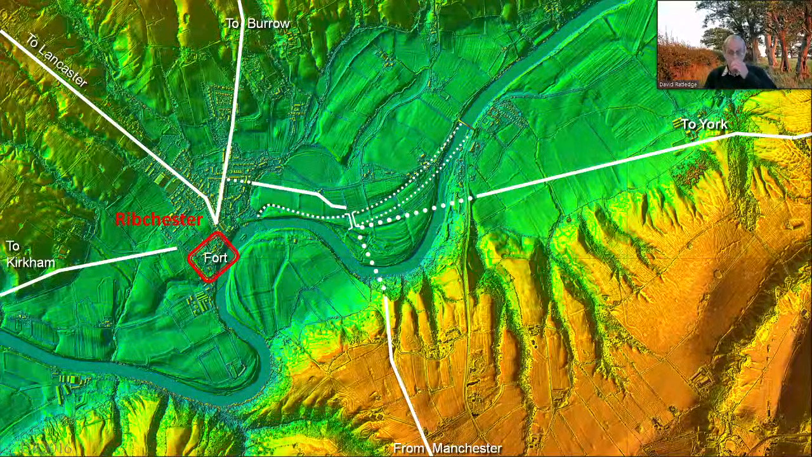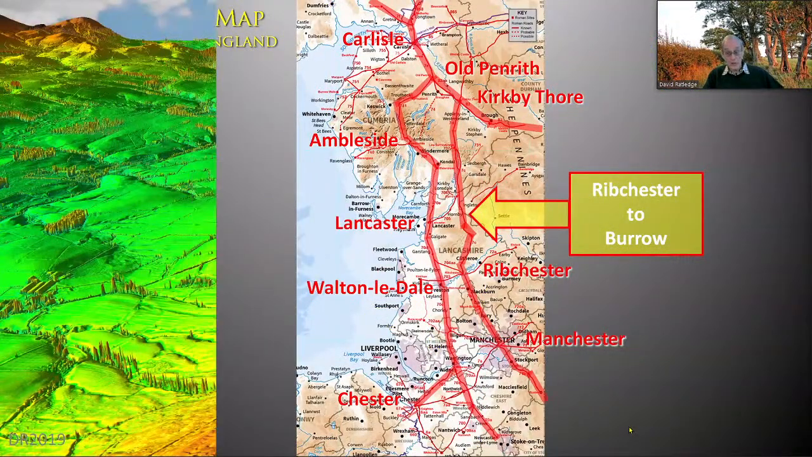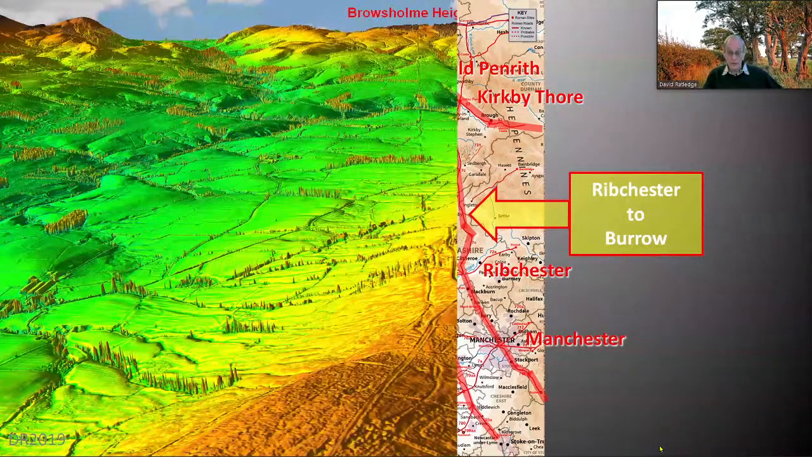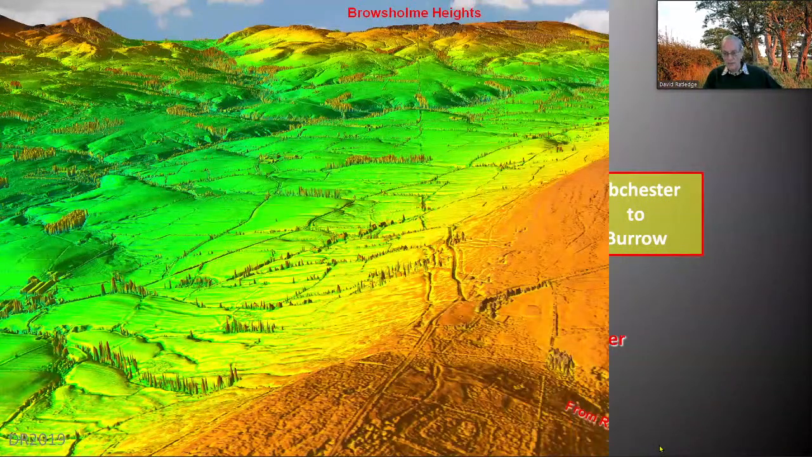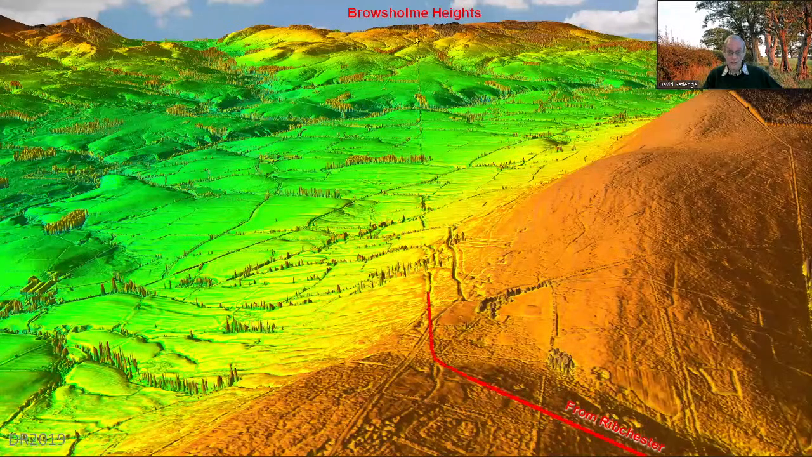So on from Ribchester, let's see if we can get further north. We've got to get over the hills now. We've got to get over the Bowland Fells. And they used brilliant engineering again. Here it comes over Longridge Fell. There's a big turn and it heads to the hills.